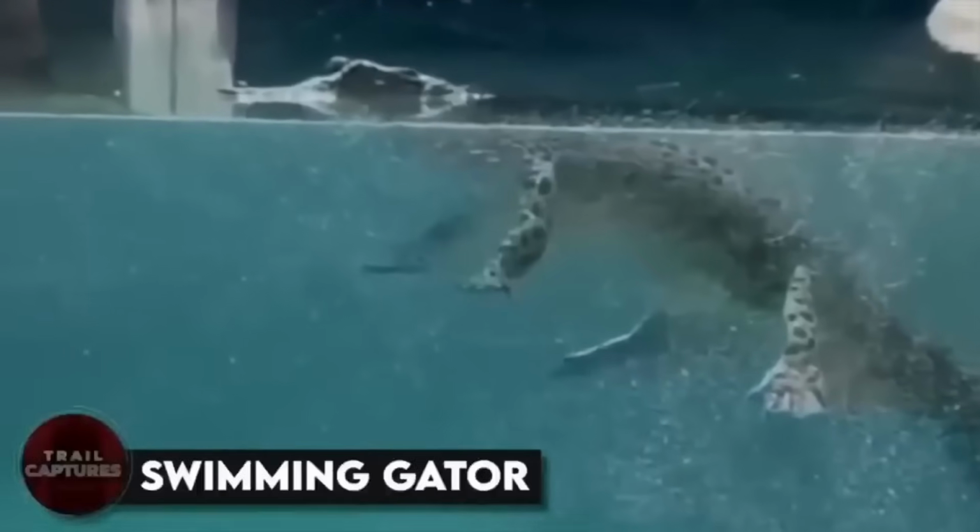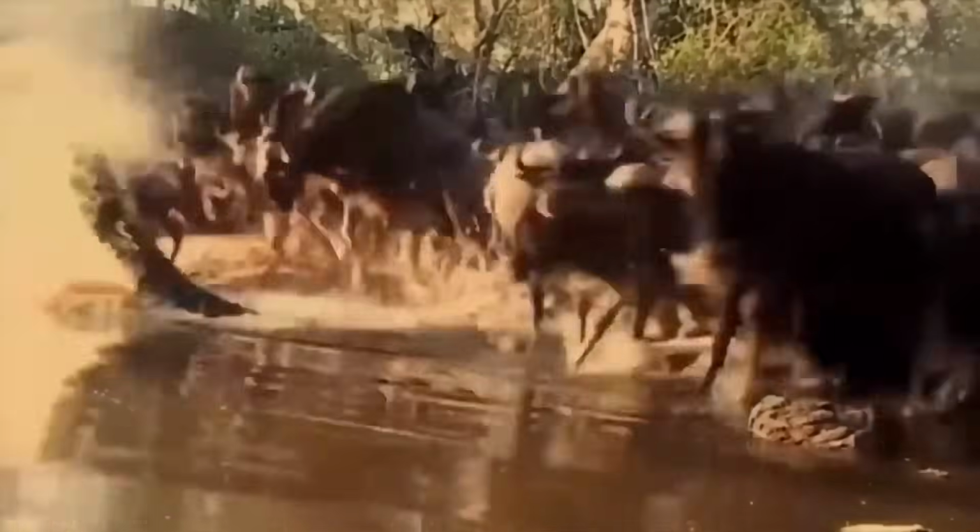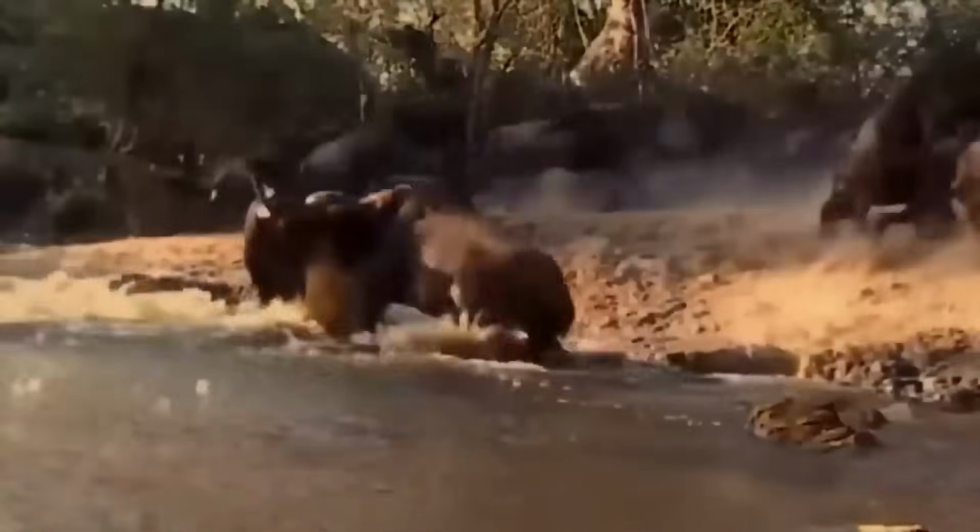Swimming gator. Whether it's alligators or crocodiles, we've always seen them as fierce predators.